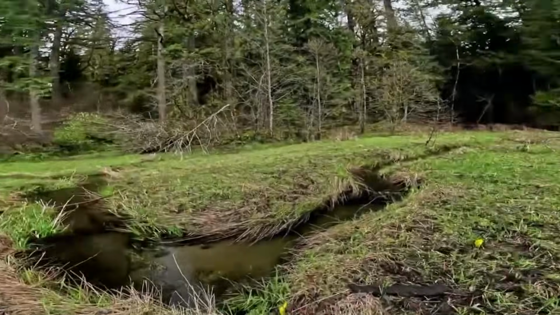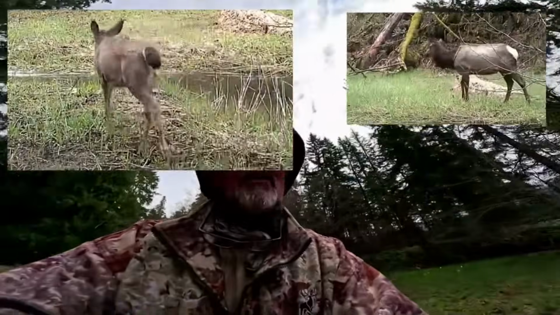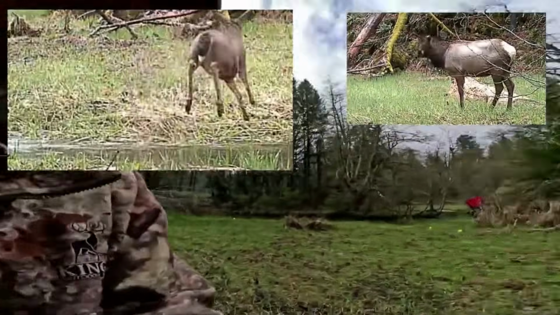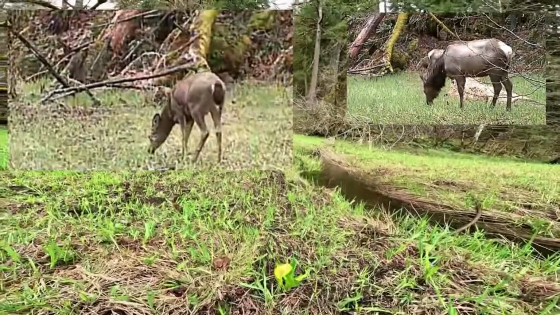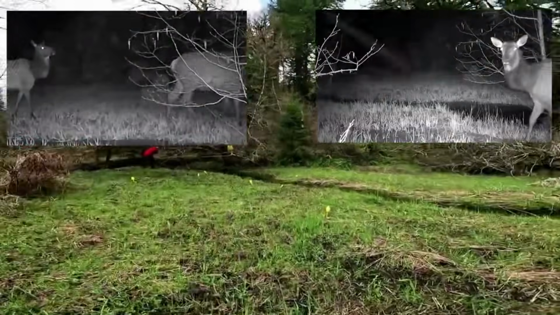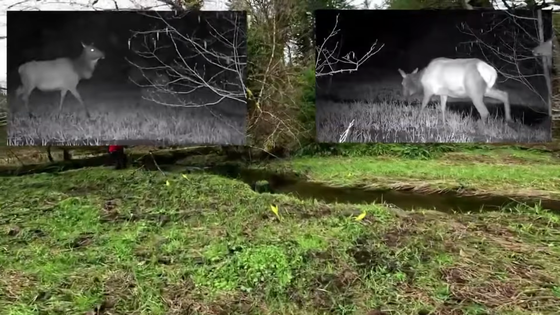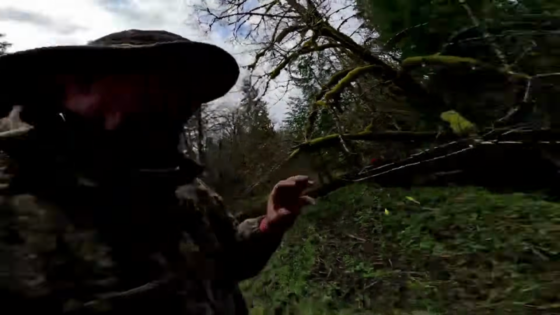Look at this crystal clear creek. There are some fish in there. And what happens this time of year is the swamps are the first ones to get green. And these swamps that have this skunk cabbage, see this yellow flowering tuber that's coming up? The elk love it. They just snip it off.